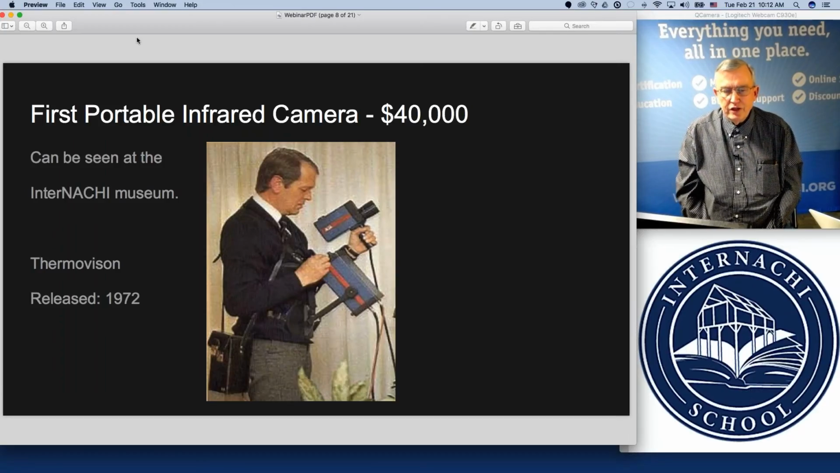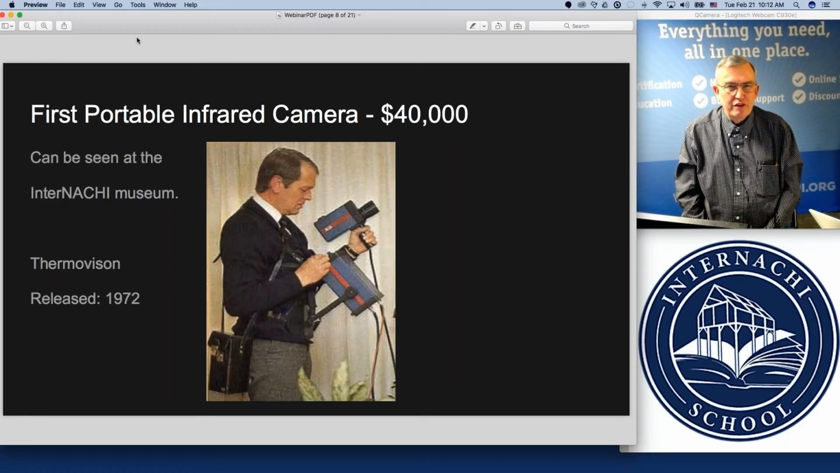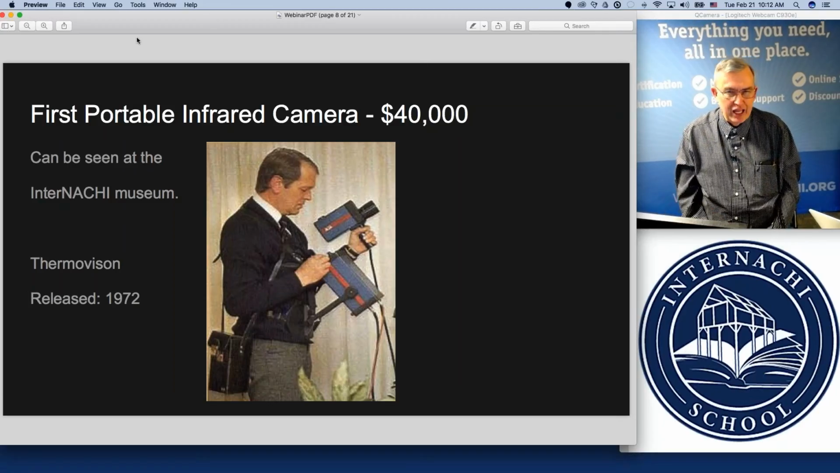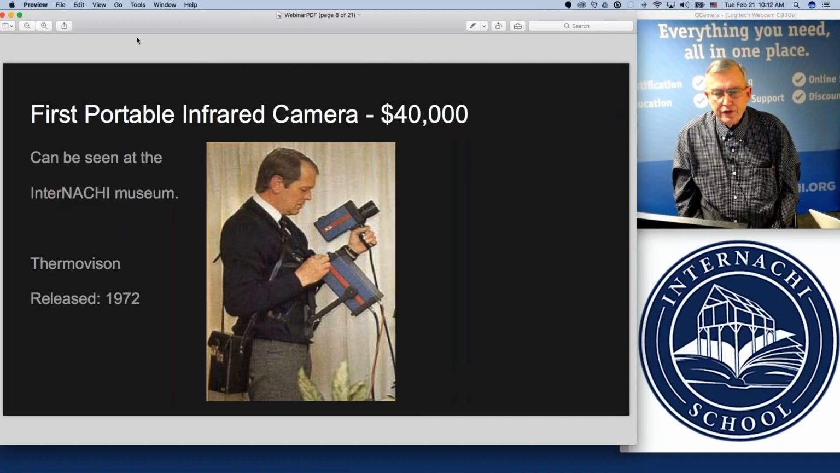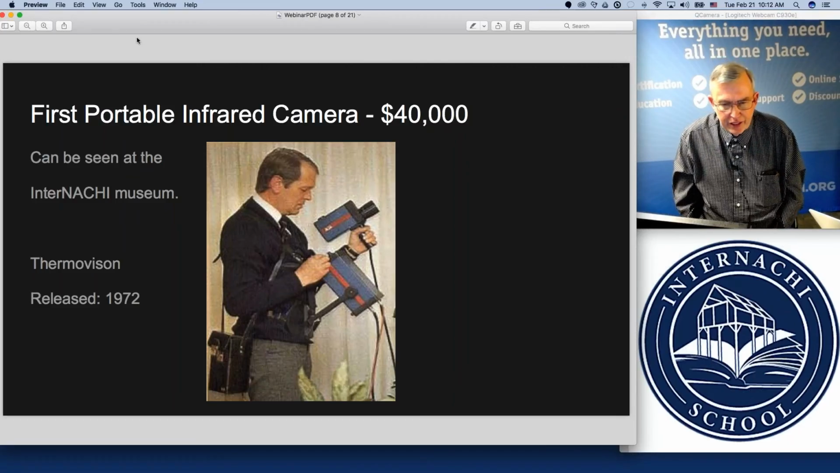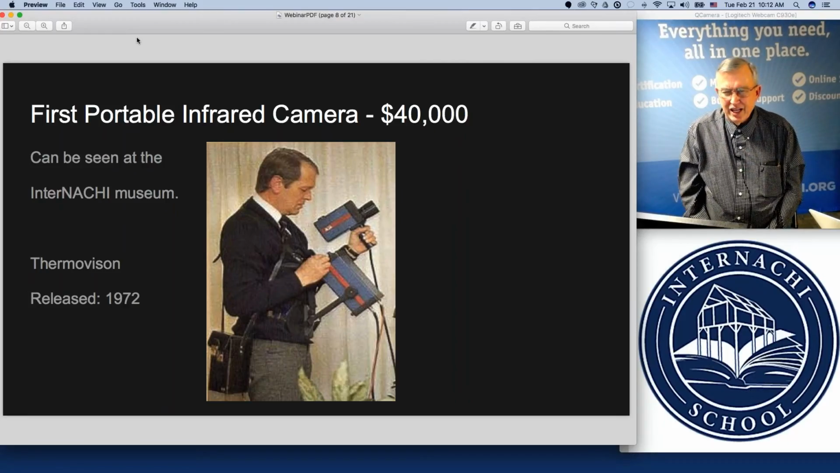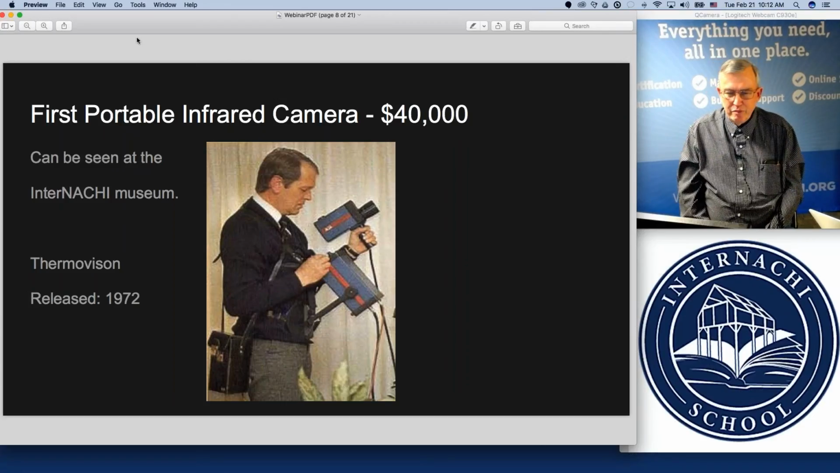Here you see a picture of a gentleman that was using one of the first portable infrared cameras that were handheld. And that little thing you see strapped to his chest, that box, that's actually the viewer screen where he can view what the camera is actually seeing through the lens of the thermal imaging camera. He points in different directions. The camera, even back then in 1972, cost over $40,000, had like $7,000 to $8,000 worth of perishable parts that had to continually be maintained if you used it on a regular basis.